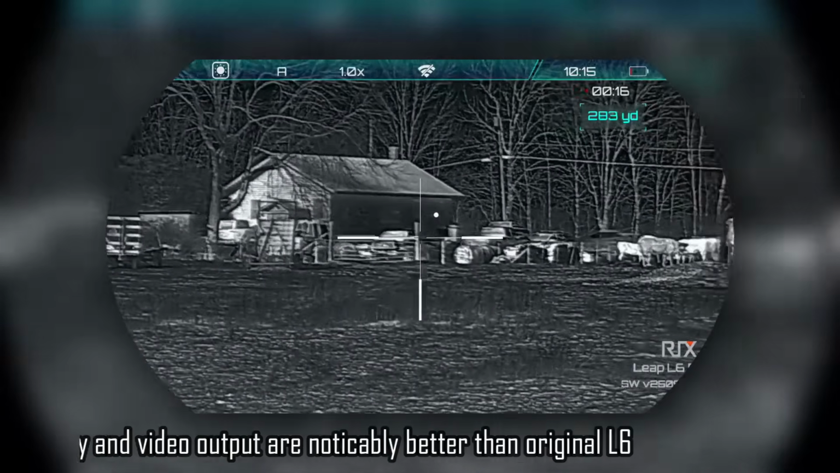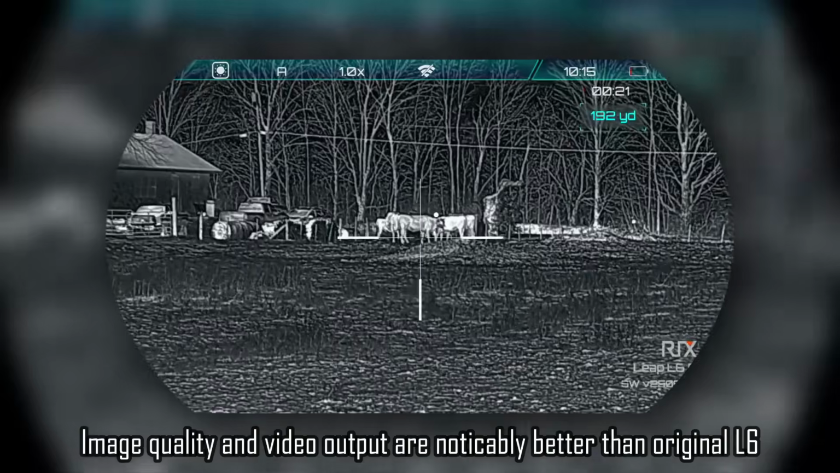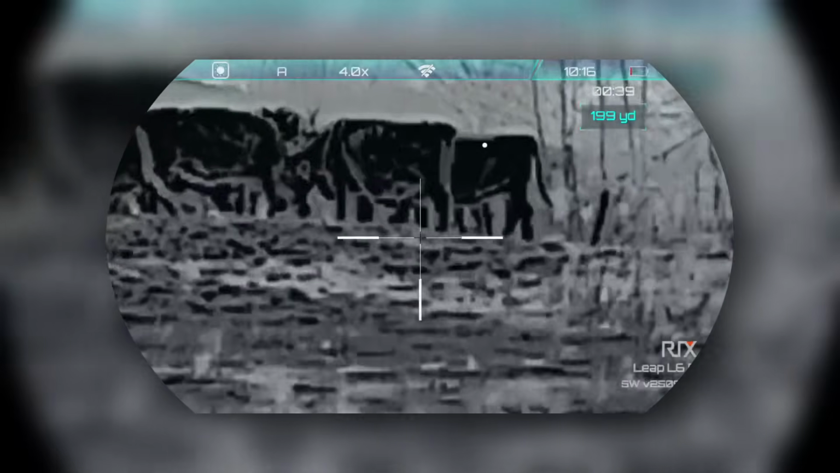Probably not, but when you put all of the things into this scope that they went ahead and upgraded and fixed, I absolutely think it's worth the upgrade. If you can sell your L6 for a price that doesn't hurt your wallet too much, and you can swallow that loss and put it towards this L6R, if you're a big fan of the L6 and a fan of Rix products, maybe you've had a good experience, it's definitely worth the upgrade, I would have to say.